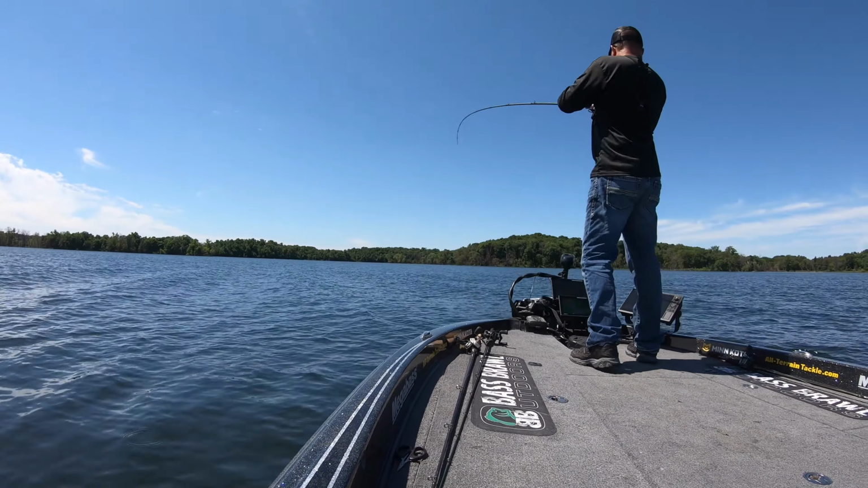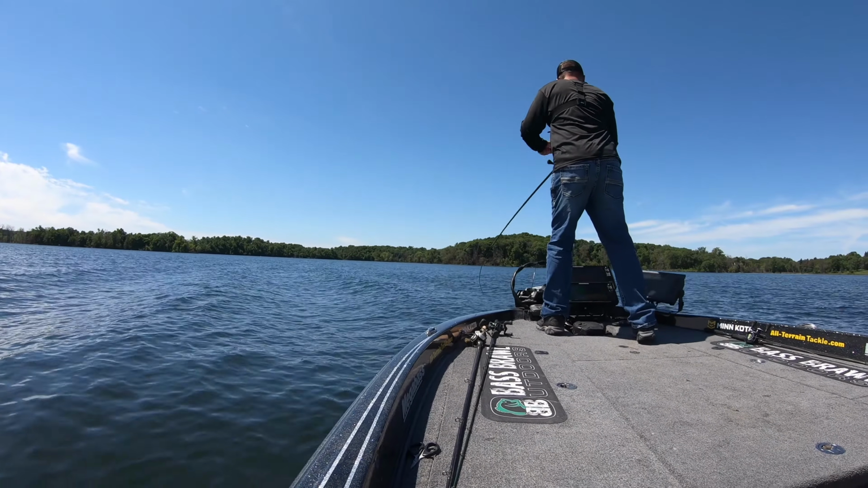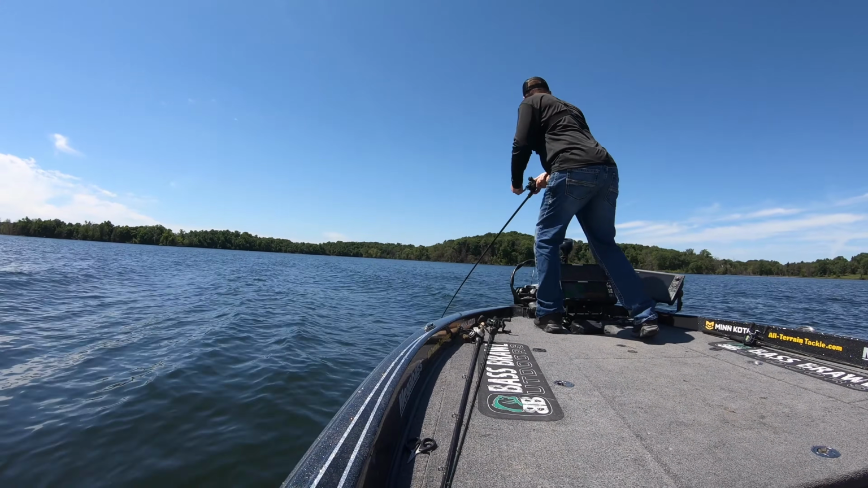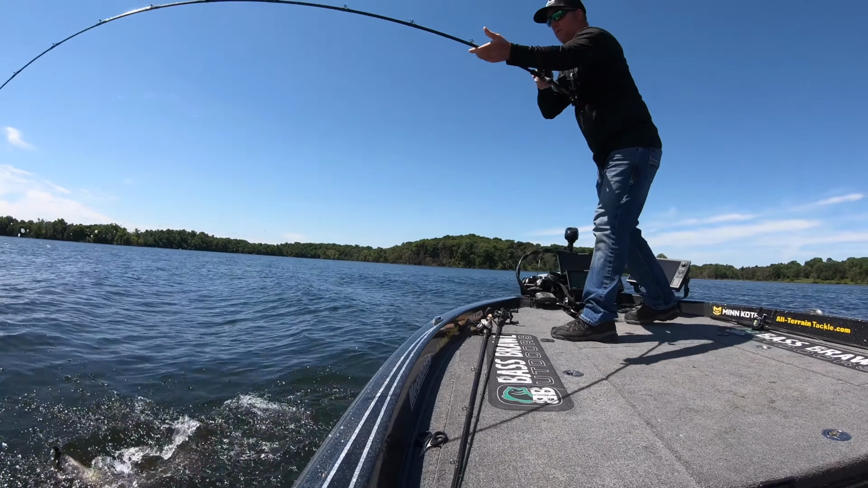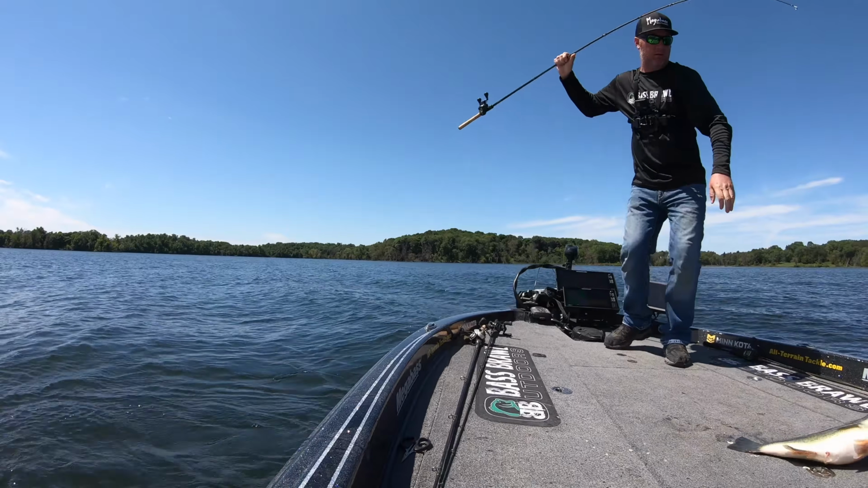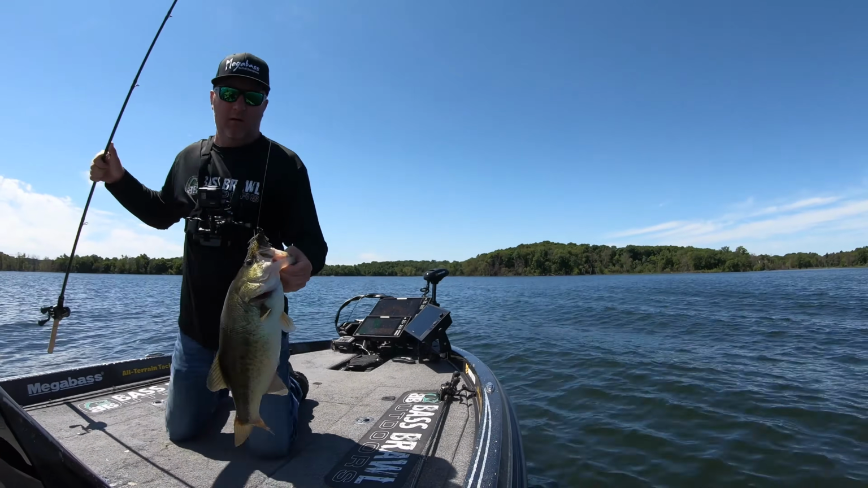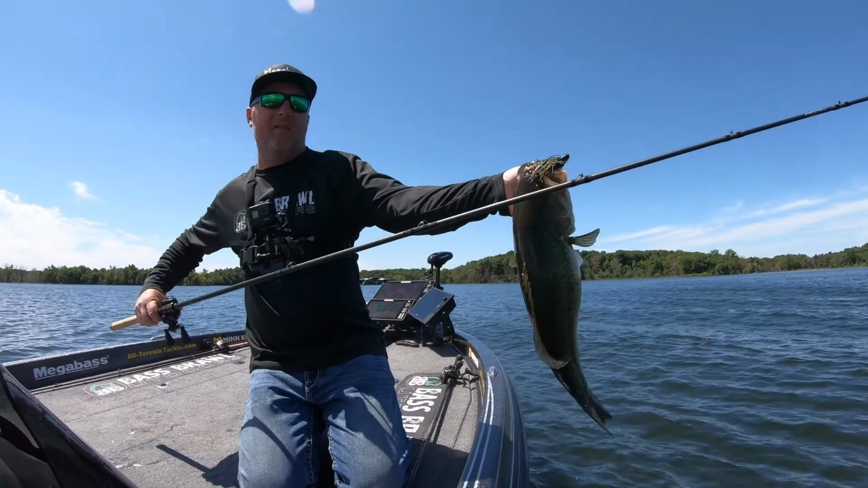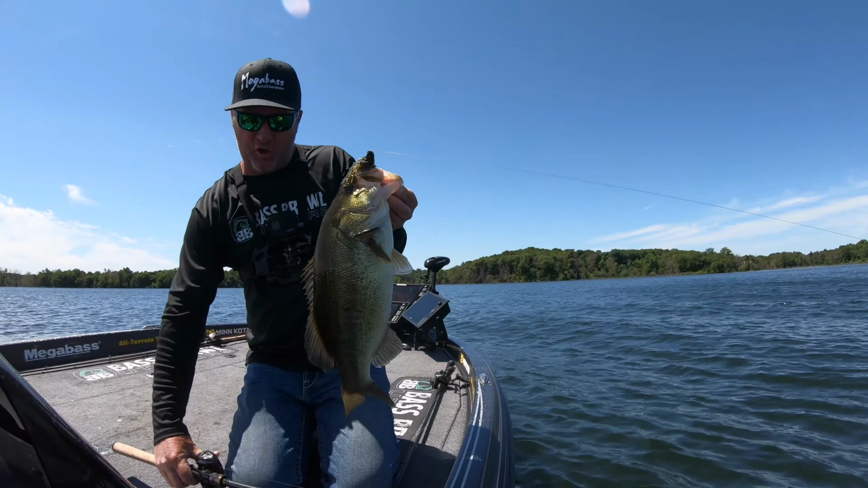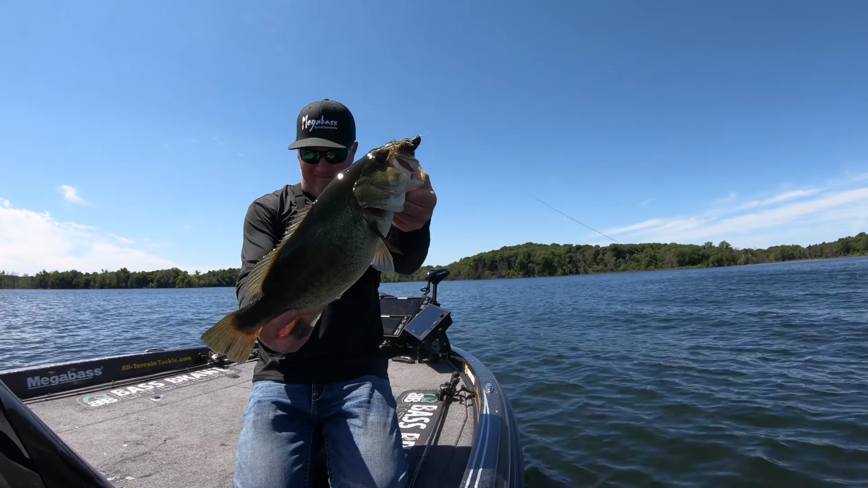Oh, one grabbed it. She's coming up. Oh, it's another solid fish. Oh man, look at that. Look at that. The big jig and spark shad bite is on fire. Look.